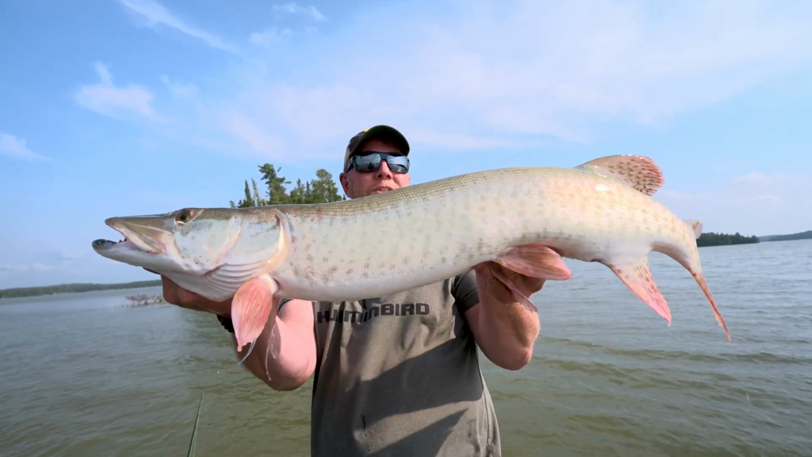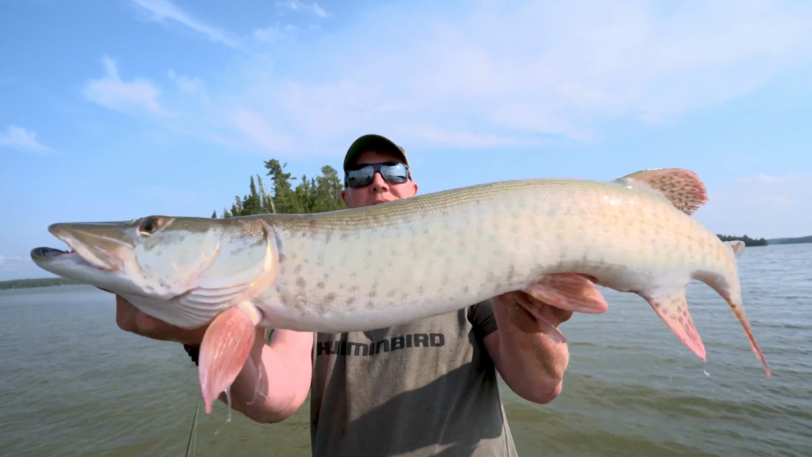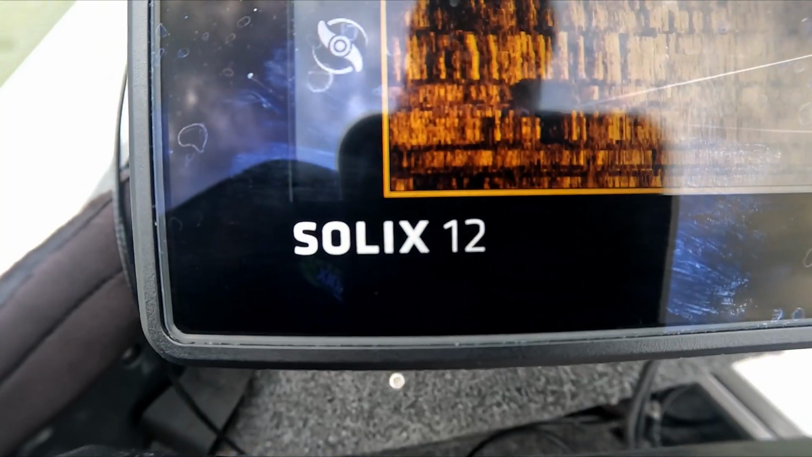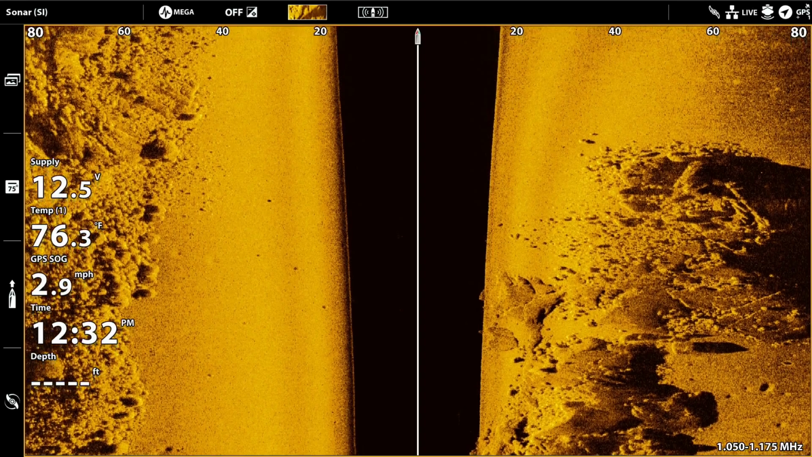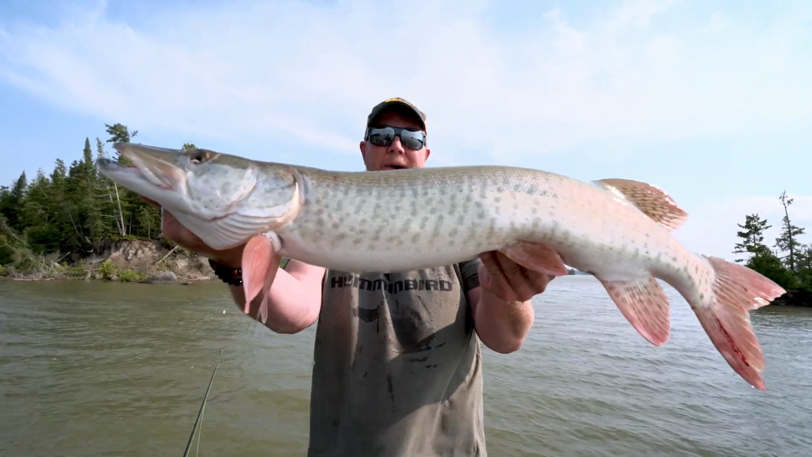We'll probably chase some other fish too, but the main point is Jared has this boat absolutely rigged out with electronics, and there are so many features in these electronics that'll help you catch more and bigger fish, and that's what we're going to talk about.